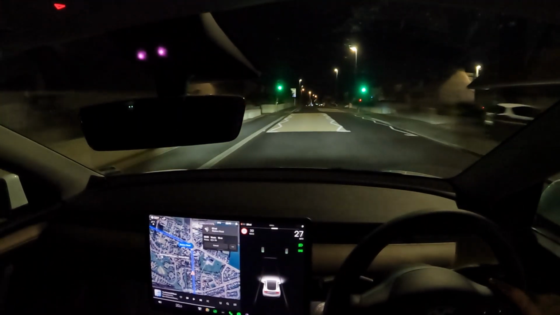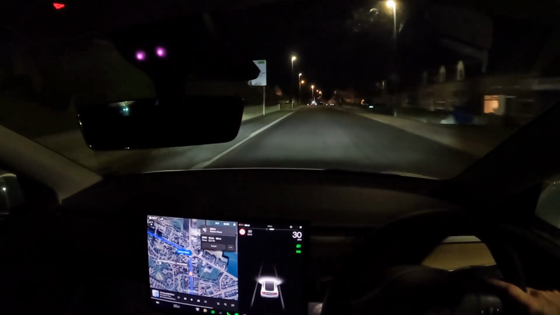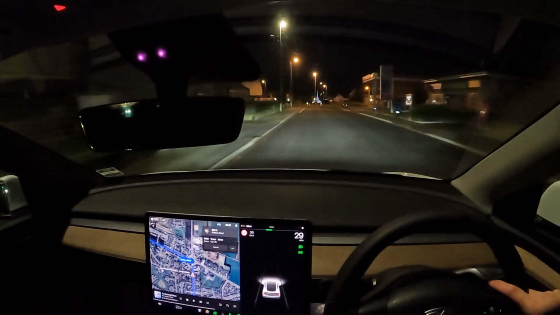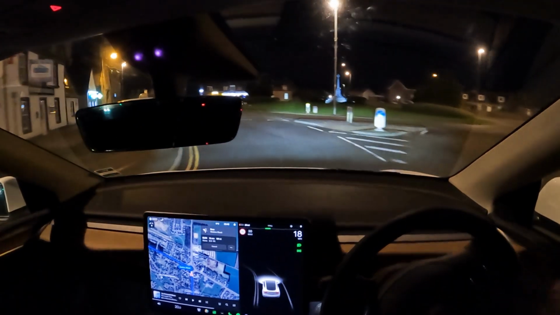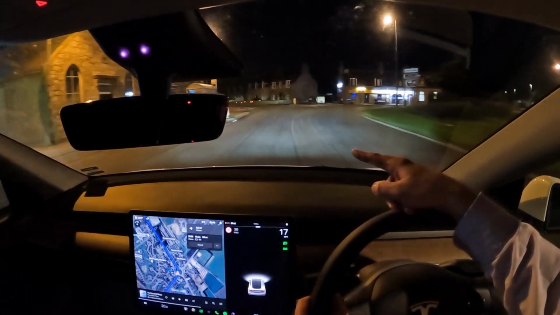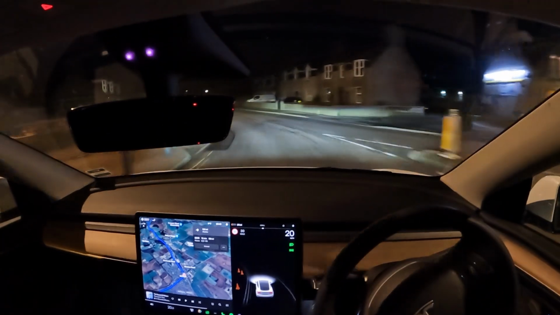Coming into Mintlaw now, 10 miles from home. I have mentioned this on a couple of other videos that I've done, especially on night drive ones, but full self-driving. How exactly is it supposed to cope with a road like that where markings are indistinct, or this is a roundabout with parking bays to the left and a bus stop where buses block it and then more parking bays over there.